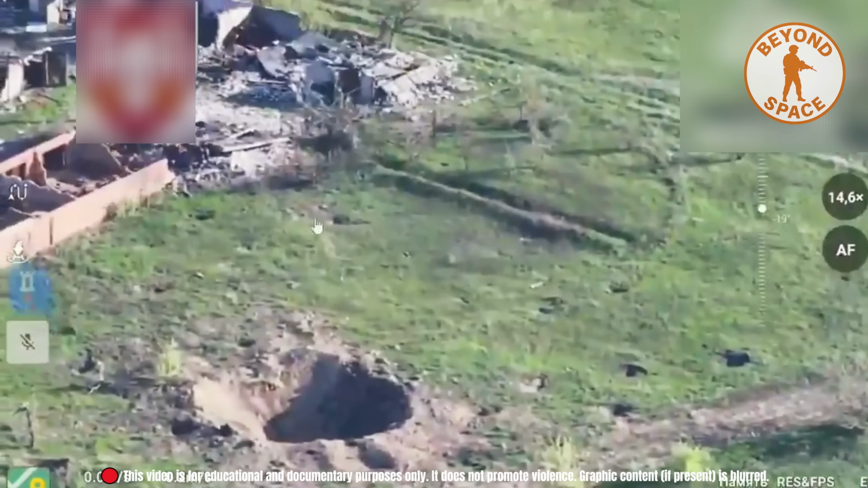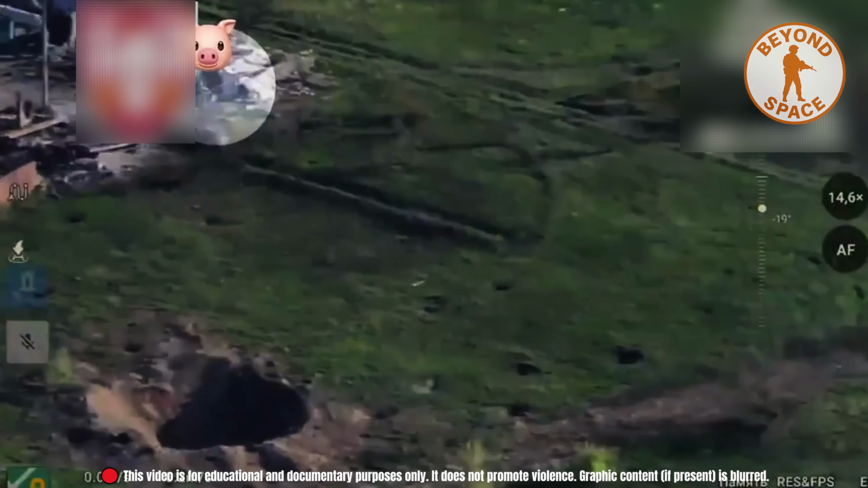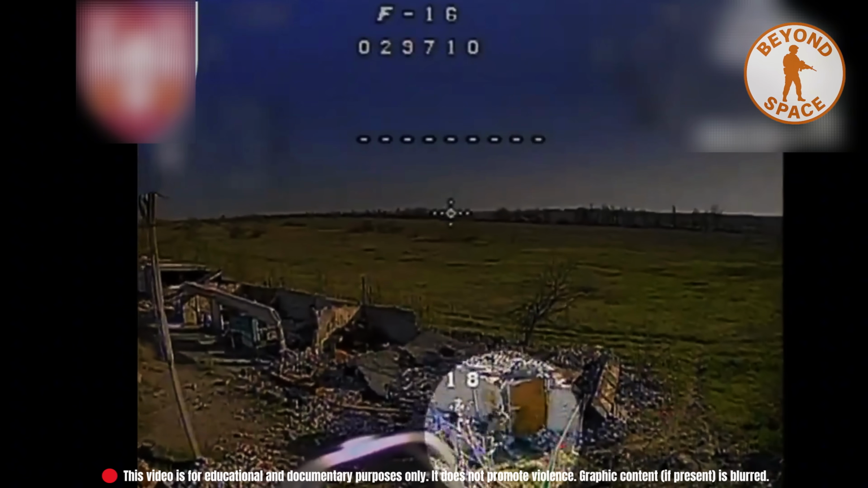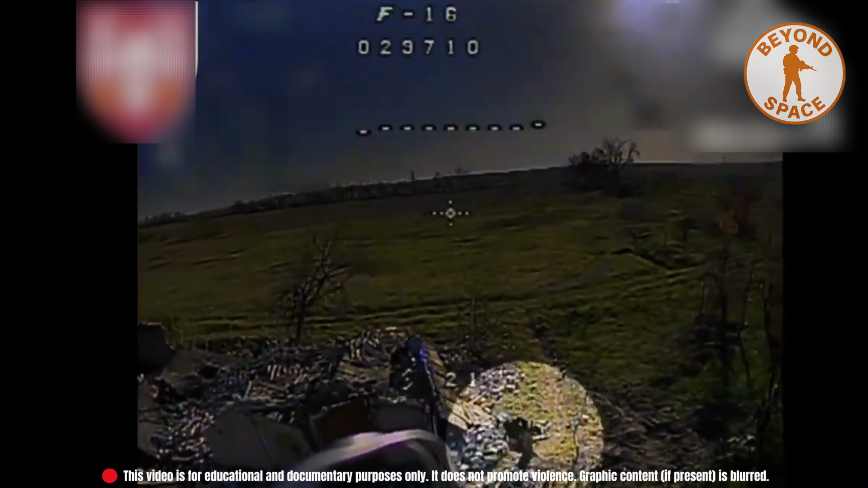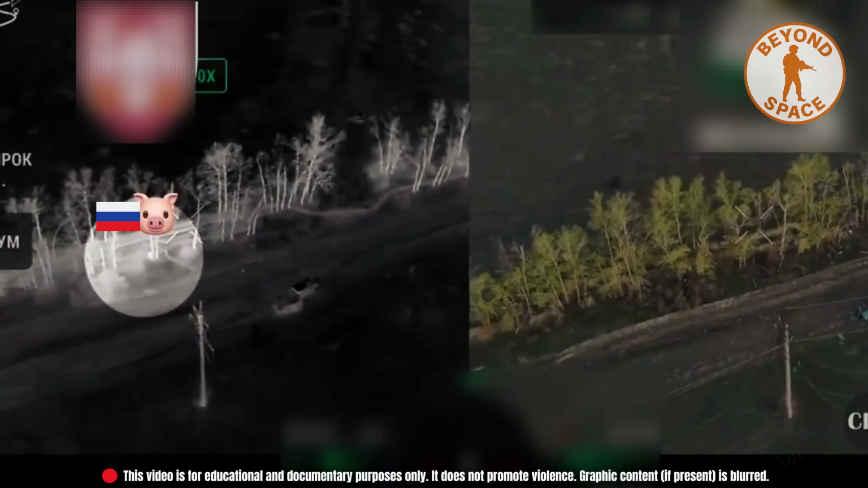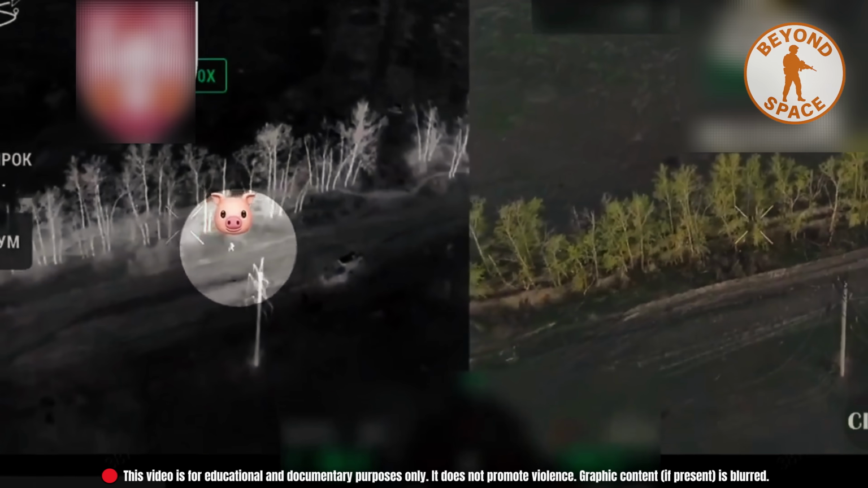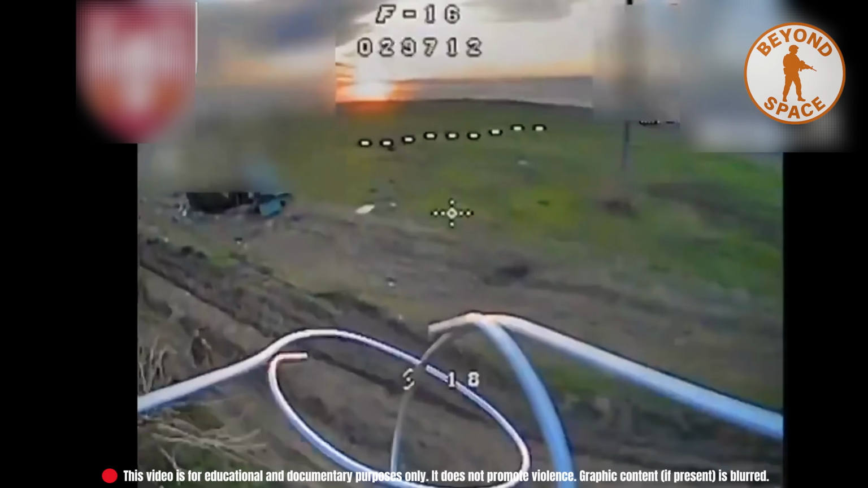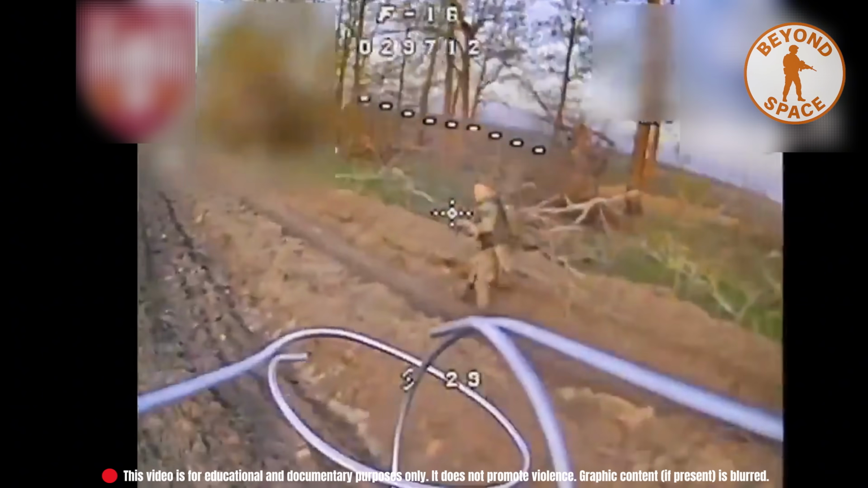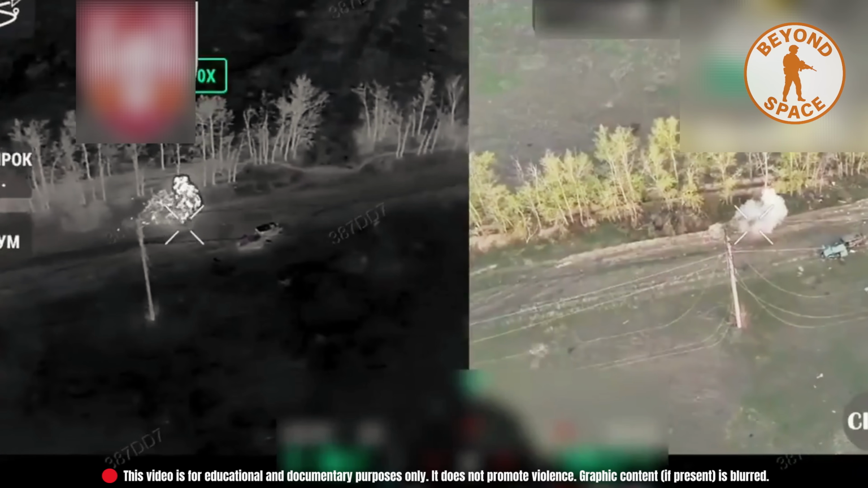In Vovchansk's northern sector, Ukraine's 82nd Air Assault Brigade spotted a soldier hiding near ruins. The drone approached low. One precise strike ended his position. Moments later, another target stirred under a tree, wounded, limping, trying to flee. But the drone stayed locked. When he dropped into the grass, the pursuit was already over. In this war, even silence offers no shelter.